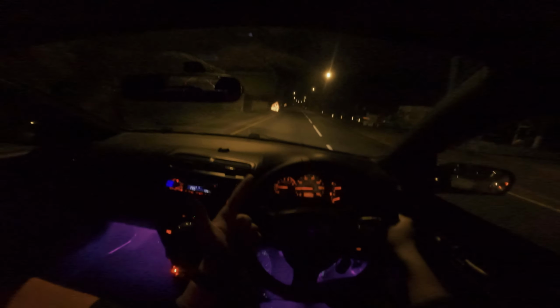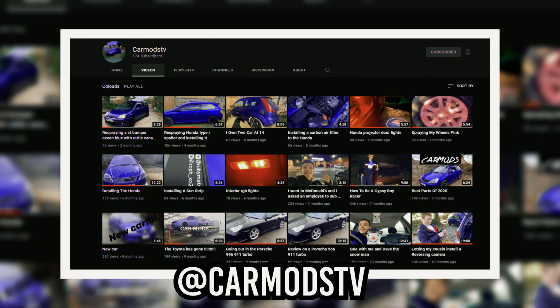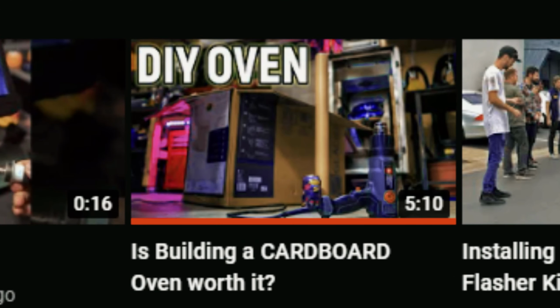I need to actually restore the car because, you know, rust. So underseal it, everything. I might hit up my boy Car Mods TV. Apart from that, I need to get the other headlight on, and what I've seen by Flyride is my man's literally gone ahead and got some cardboard and made a cardboard oven.